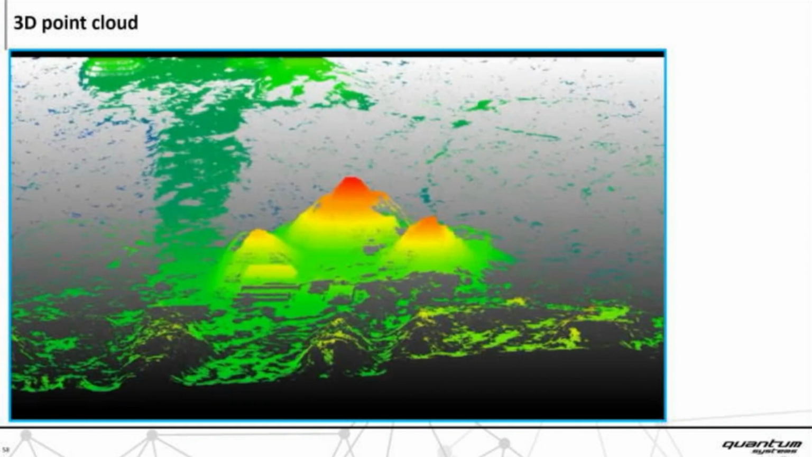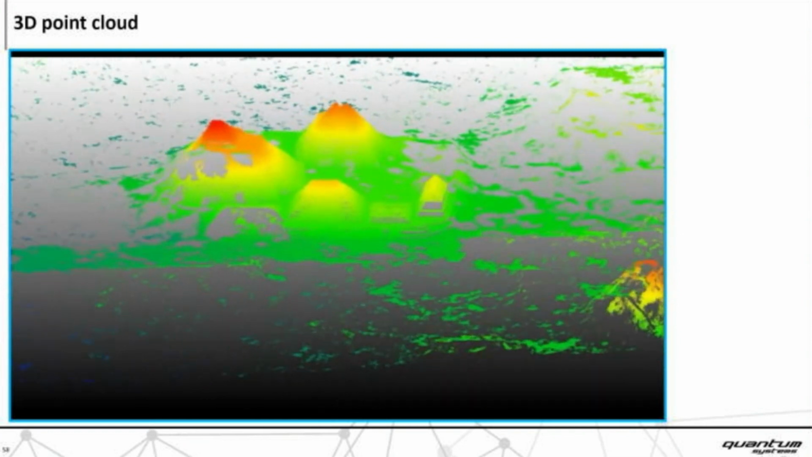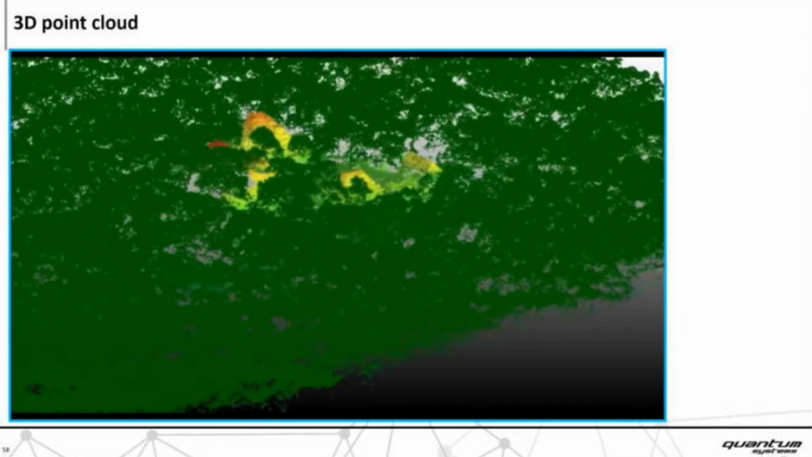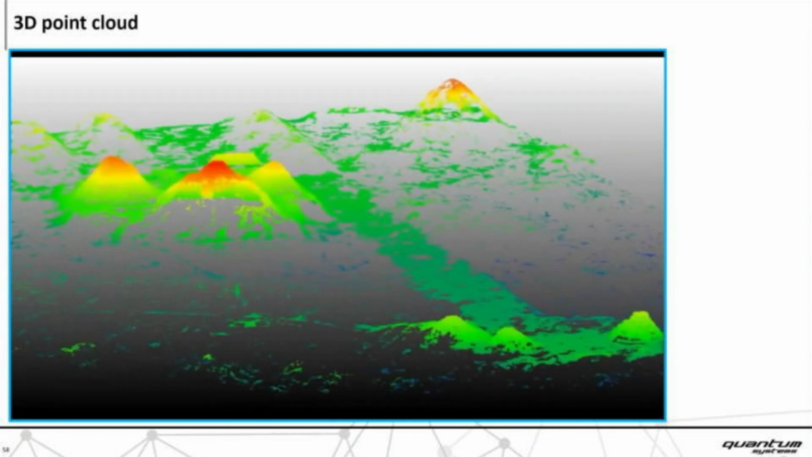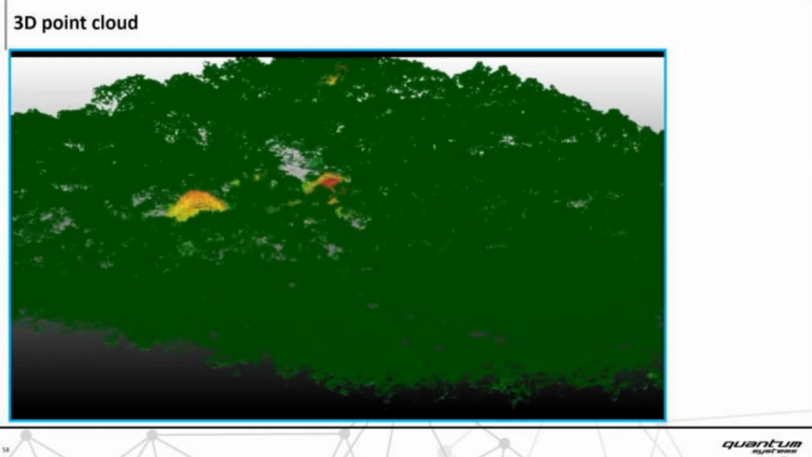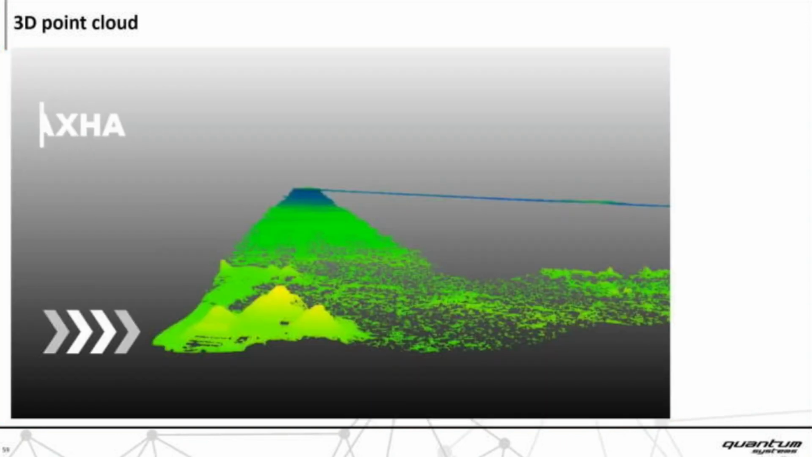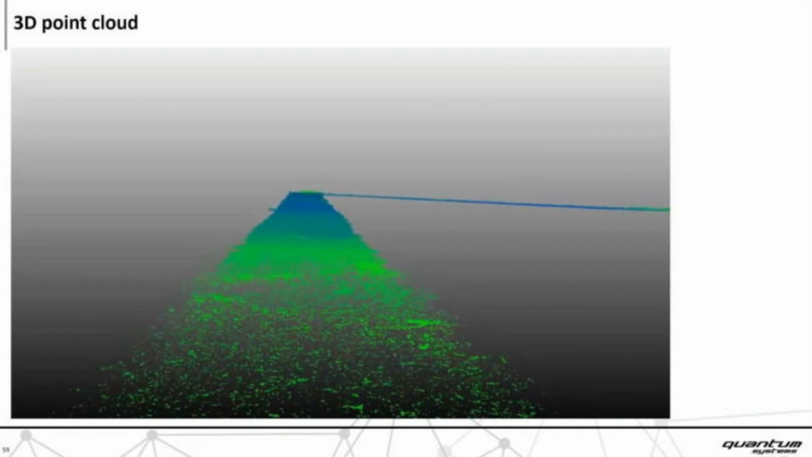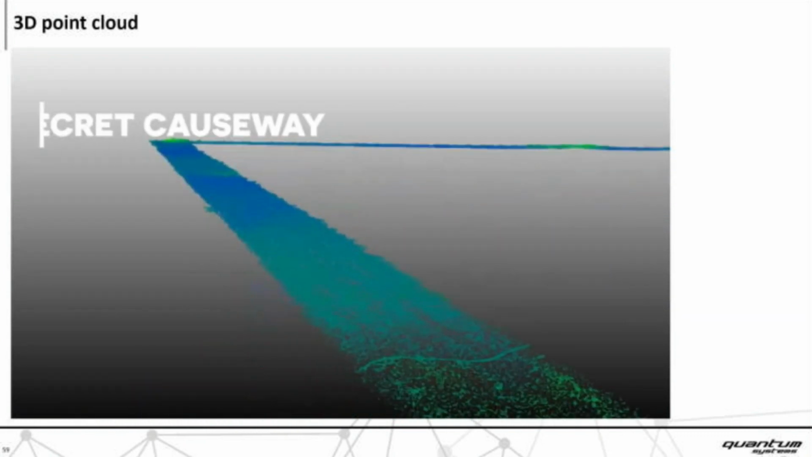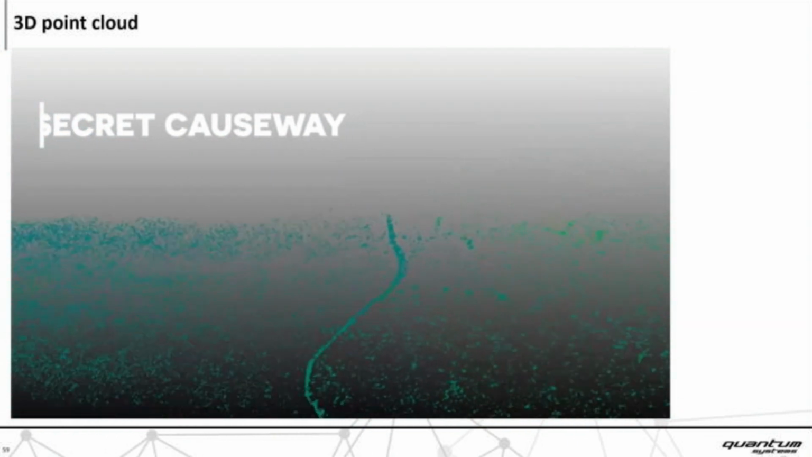A short video clip: point cloud, intensity. Now I take you for a flight from Yaksha to Nakum. This is the ground point data set along the triangle. So here we have a first finding. This is a hidden causeway in the forest, which is not visible from the air.